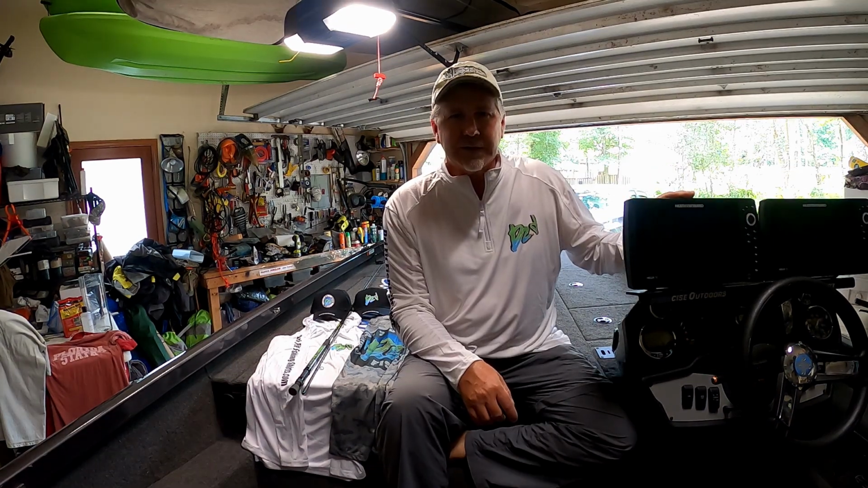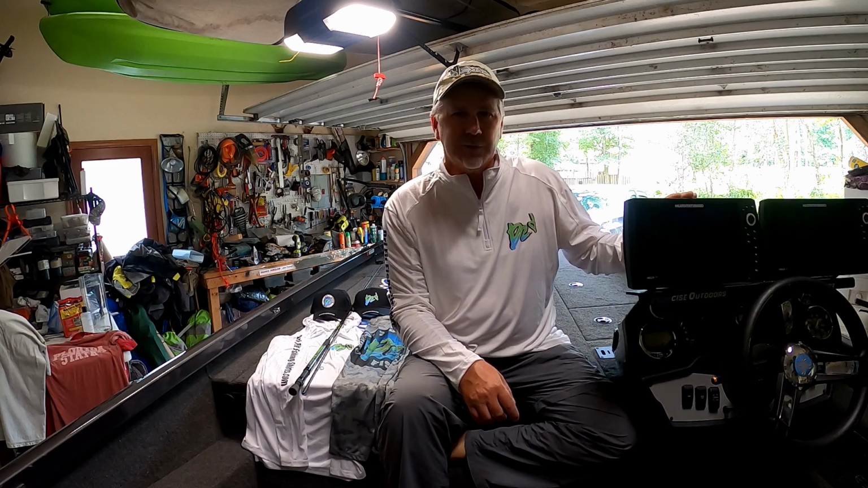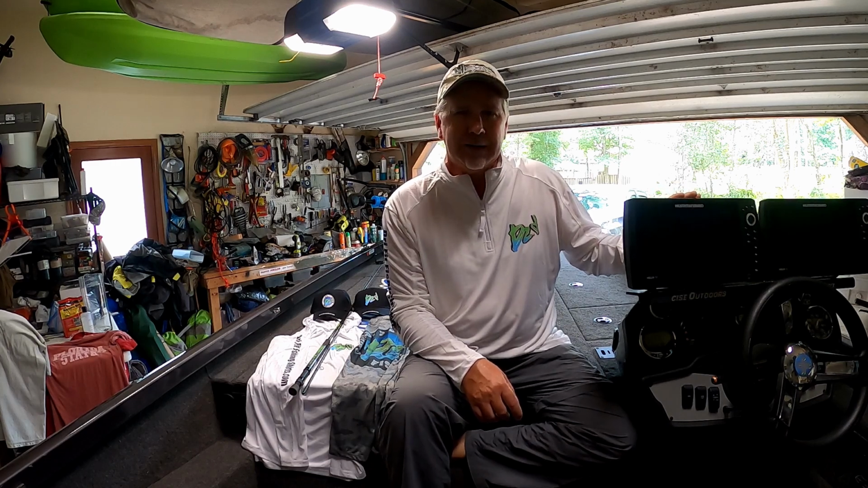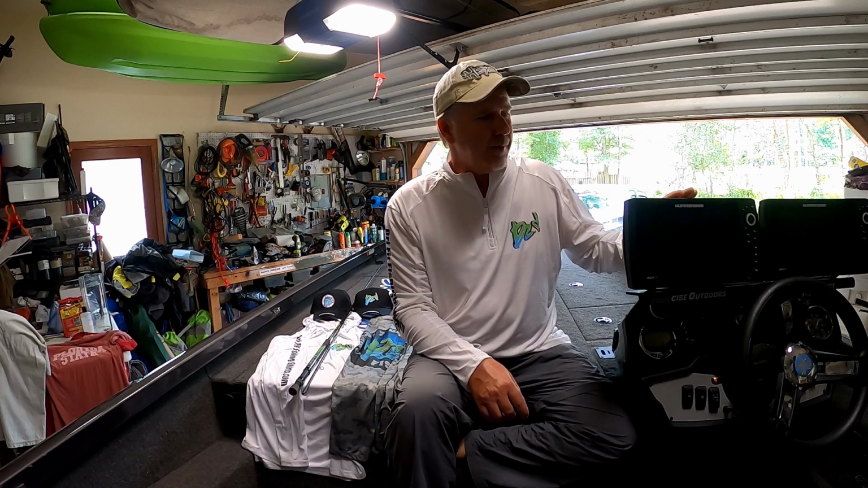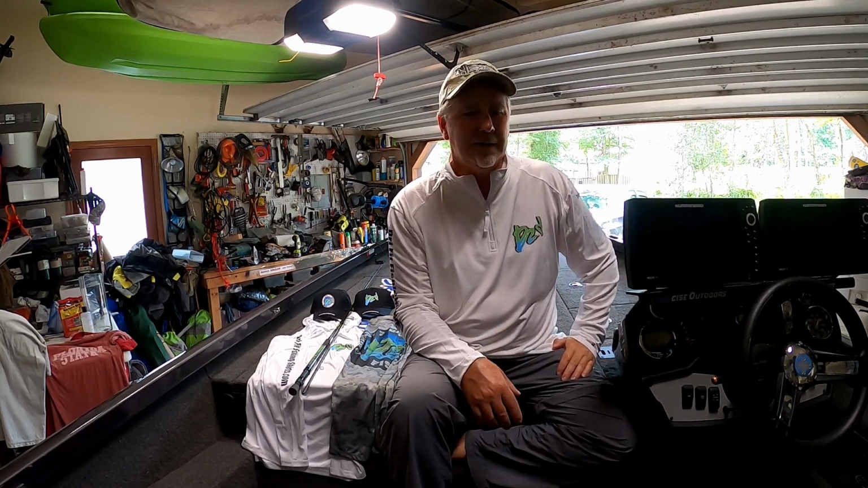I moved up to the side scan on the Generation 2, to a Helix 10 when that came out, and just kind of upgraded my electronics from that point on. Later, when they came out with the 360, I added that 360 from Humminbird, and then obviously the Live Scope. They're all great tools. I use them for different things.